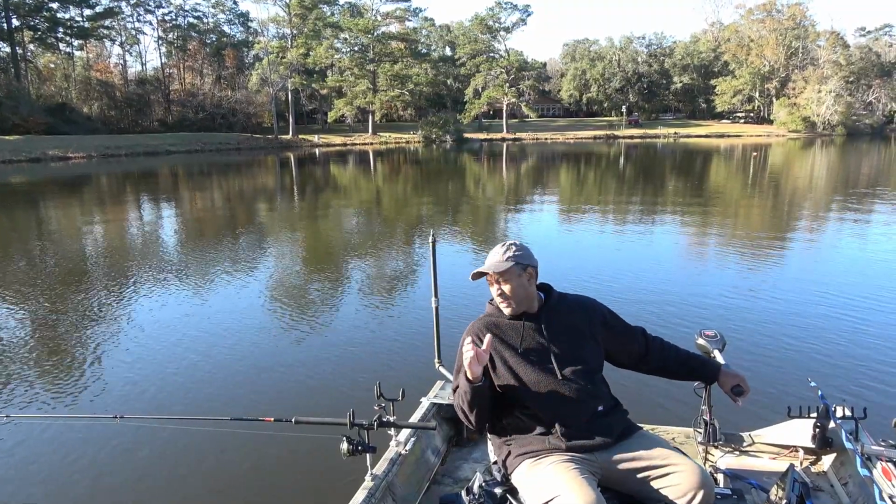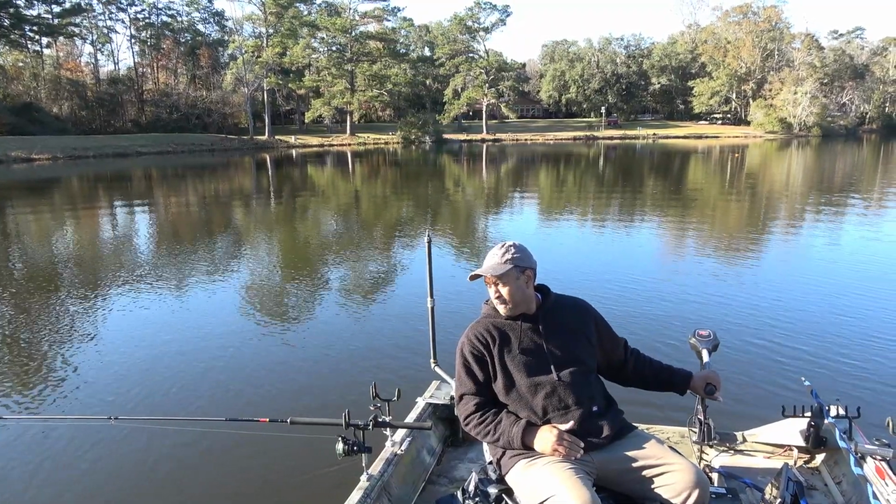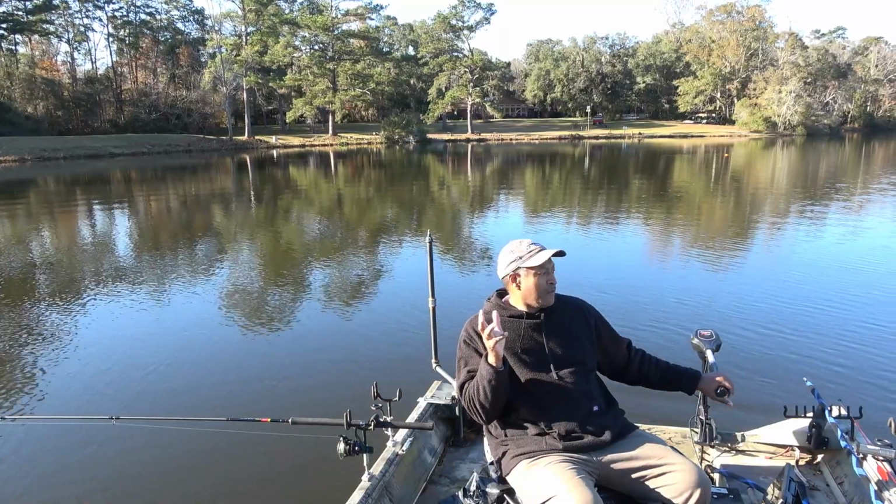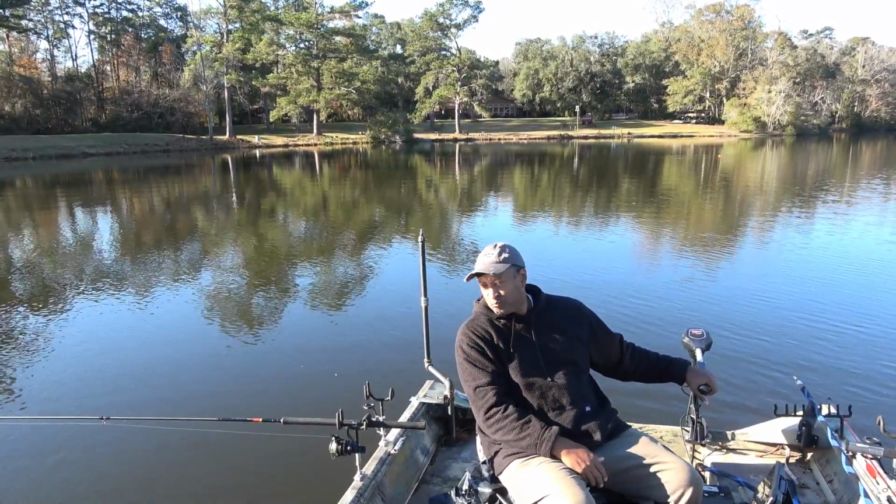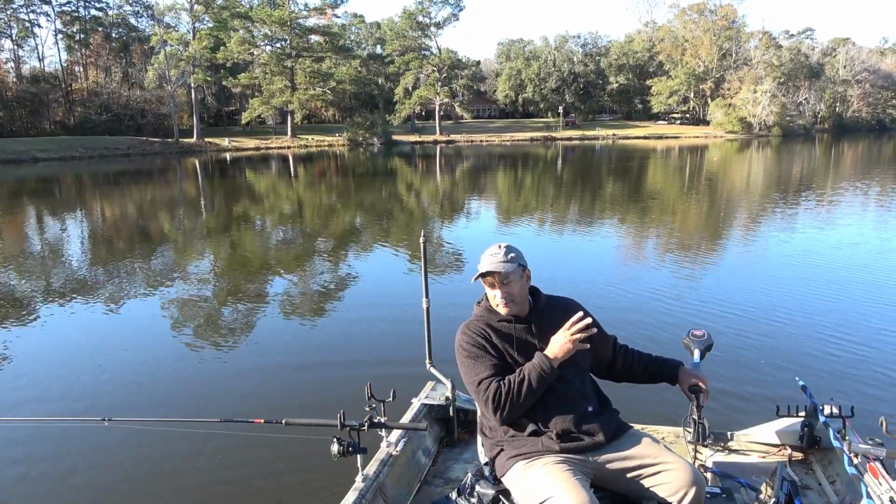Now what's surprising is I was actually moving pretty fast because I was trying to get to that buoy, and I think these fish want a slow presentation, except some of the smaller ones. The smaller ones seem to have a tendency to chase the bait a little bit more. And I caught one over by the buoy.